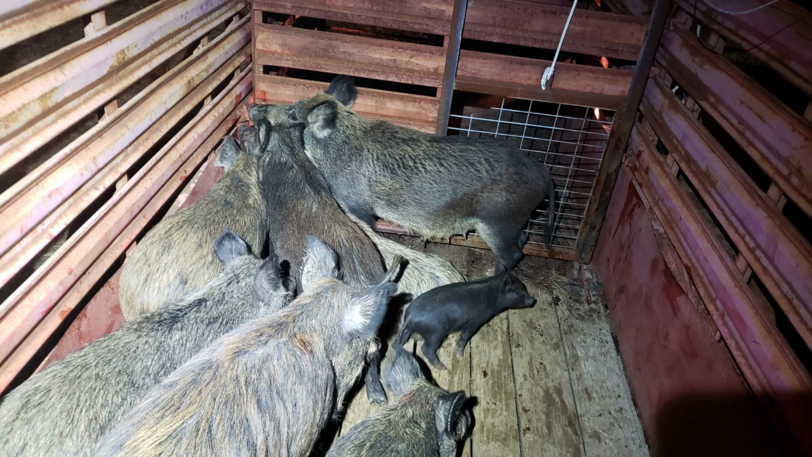So Ben and I had just finished up our first hunt when I got a call from one of my landowners. He's on another property trapping hogs. It's a property we can't hunt. And his helper isn't with him, and he gave me a call to see if we happened to be in the area and if we could come help him load up some hogs. I've never done this before.